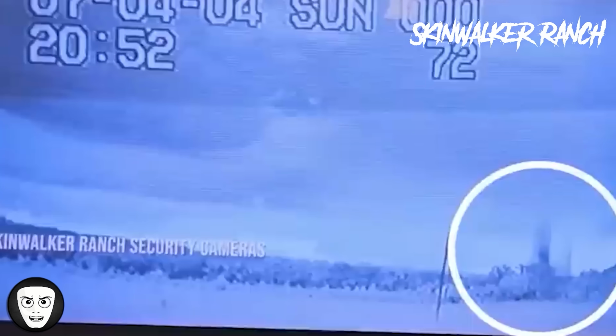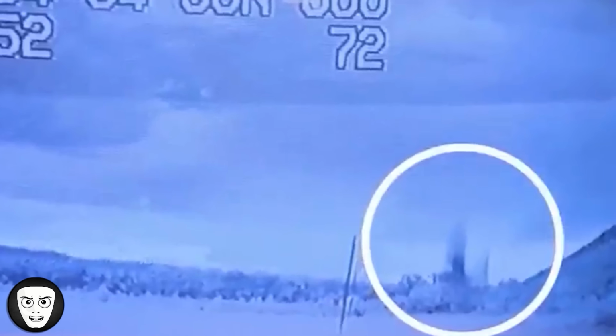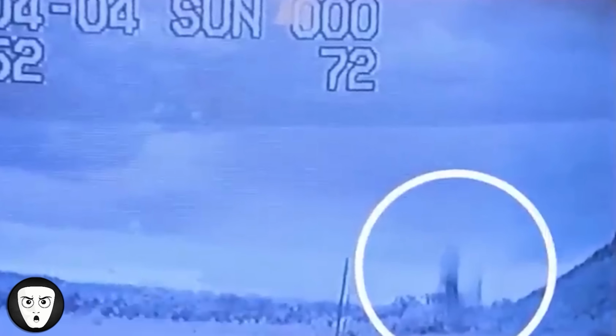In 2004, researchers investigating Skinwalker Ranch recorded footage that wasn't considered unusual at the time. Years later, while reviewing the video frame by frame, they noticed something they had completely missed. For a brief moment, an unexplained shape appears within the marked area before seemingly fading back out. It doesn't clearly resemble anything we know.